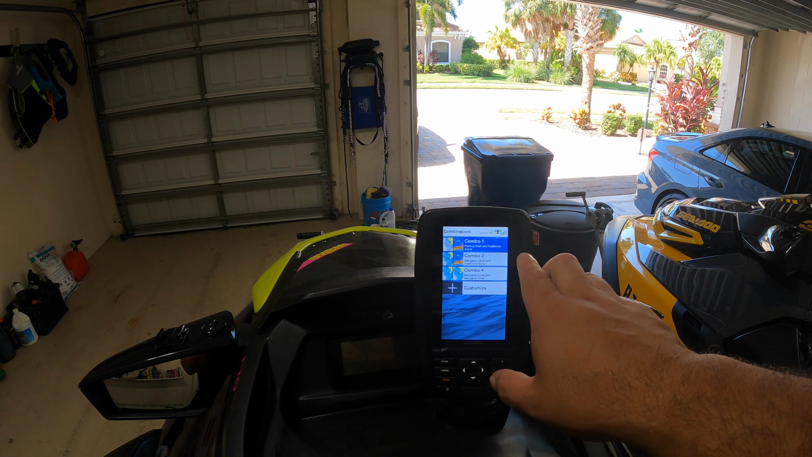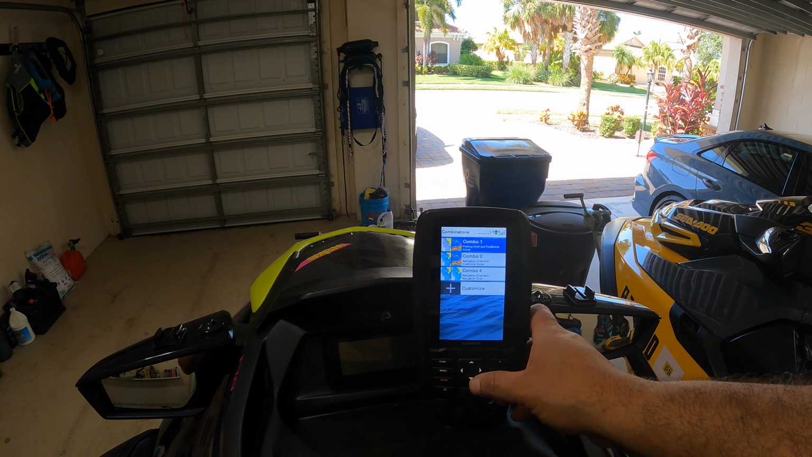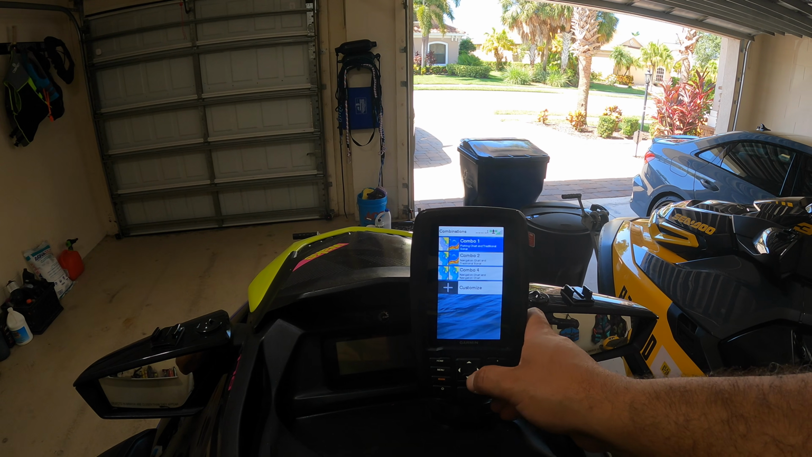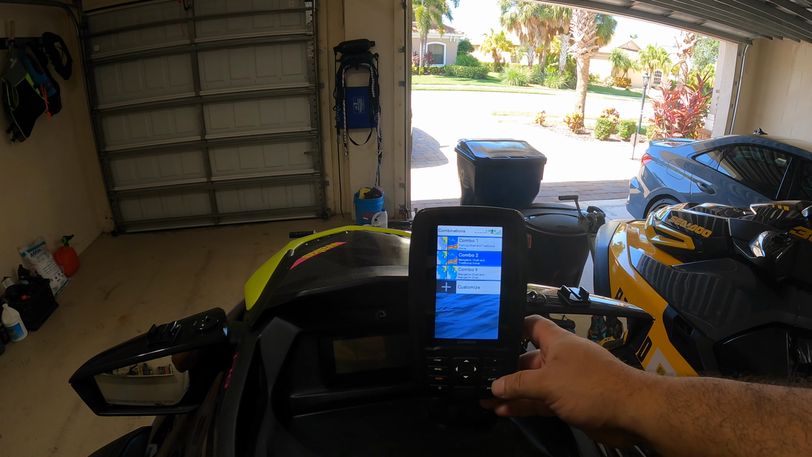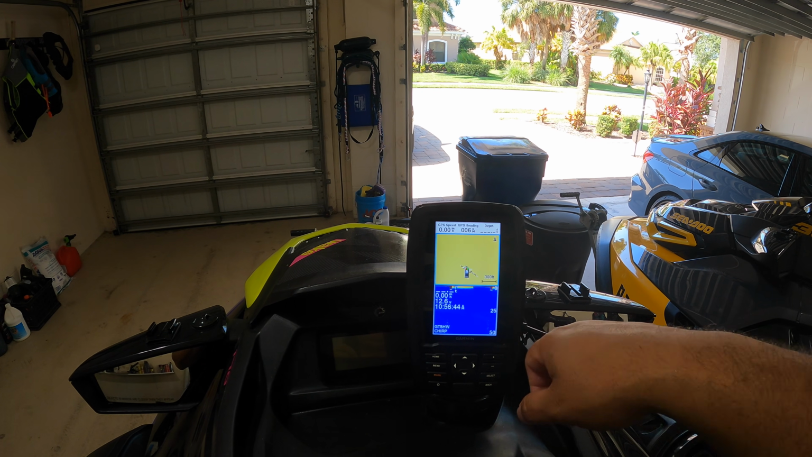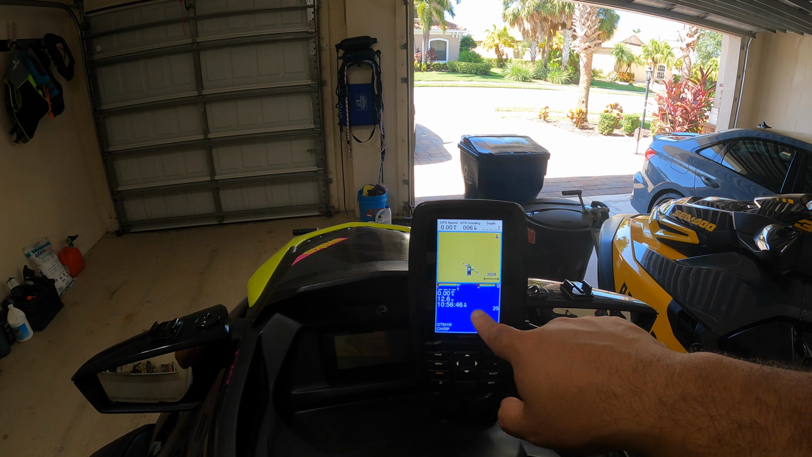So you can actually have your navigation chart, plus you can also have your fish finder displayed all on one section. So you can just down arrow here, click here, and as you can see, there's your map. And here's your fish finder.